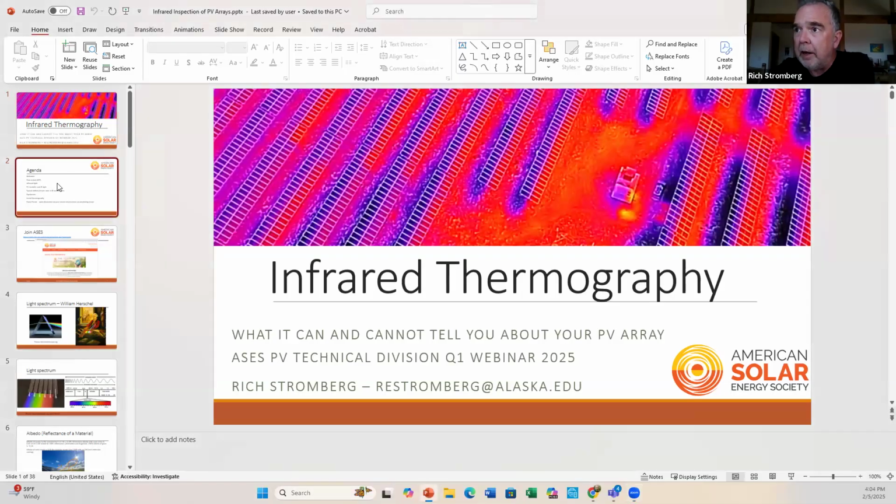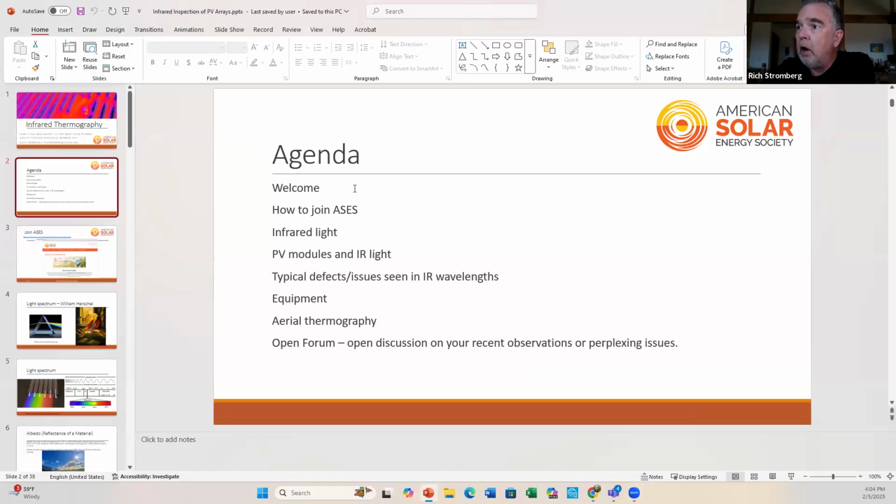Our agenda for today is I'll show you how to join if you haven't already joined ASES, and then we'll get into the basics of infrared light, and then PV modules and infrared light, and how they emit different types of heat under different conditions. We'll show you some typical defects you would expect to see and issues with infrared wavelengths.